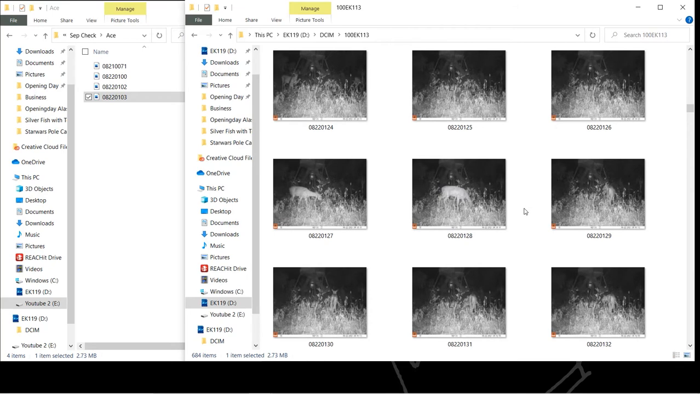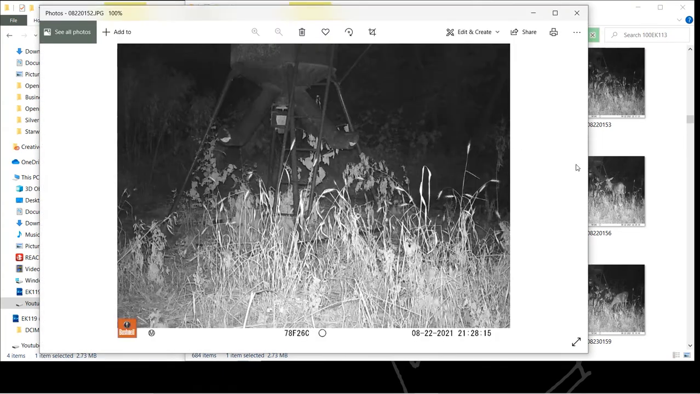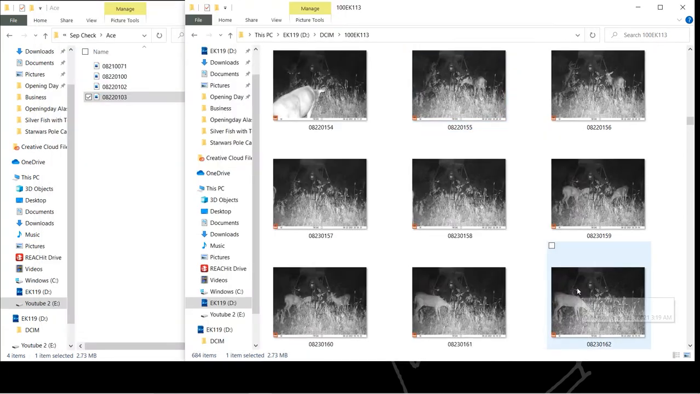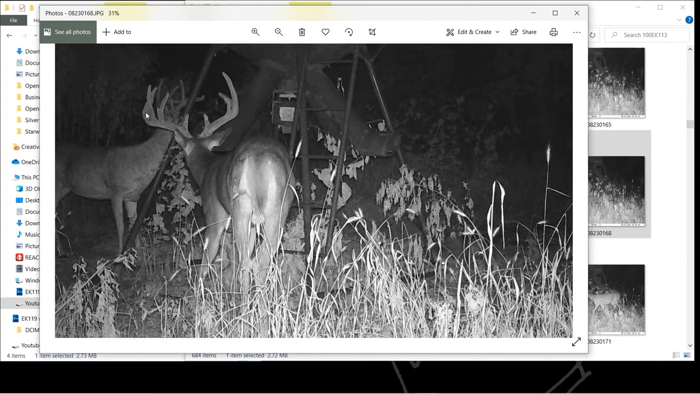This was in August. I had just filled these feeders. I believe that's IKEA again. Yeah, that's IKEA, awesome buck. Kind of short brows and short G2s, which kind of sucks, but I'm going to say he's at least in the 160s without just looking at him quickly. He just has a huge frame, and that extra point really makes a difference.